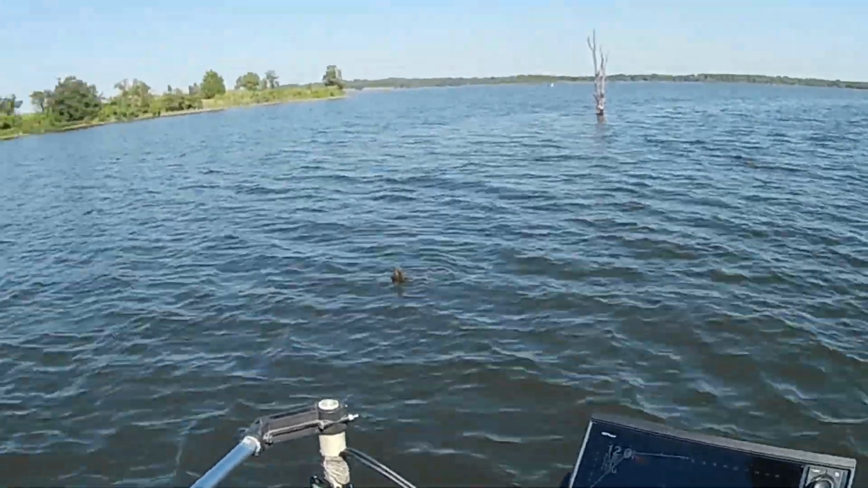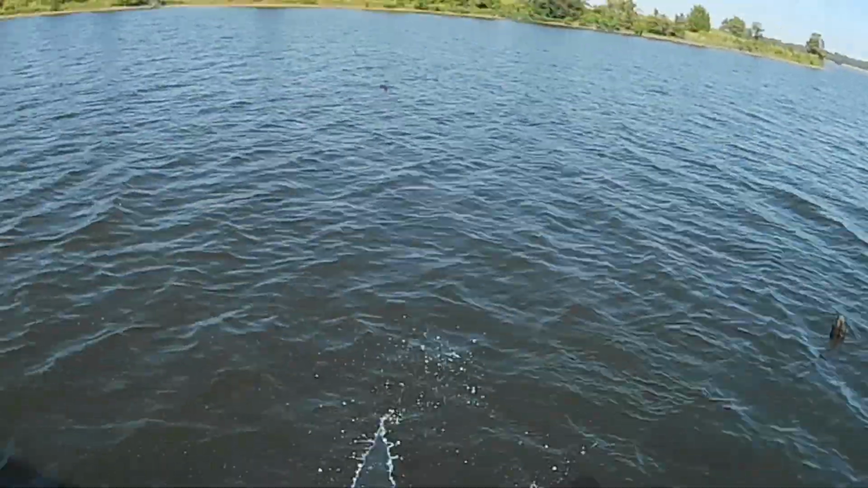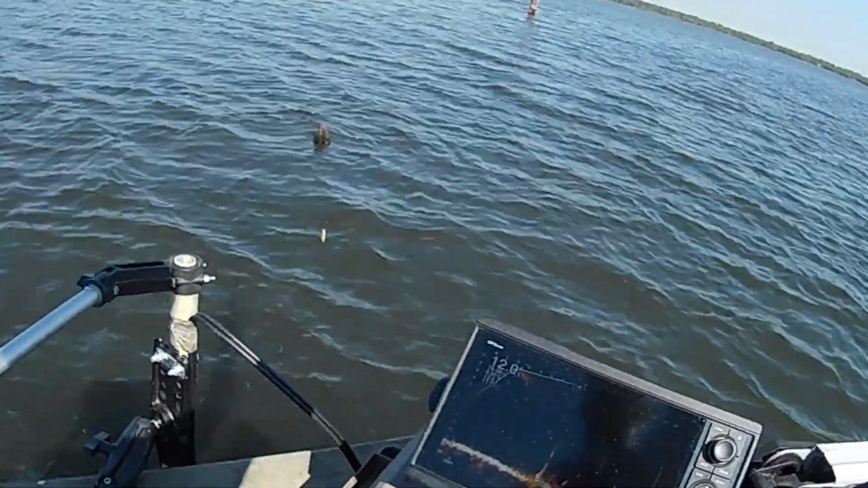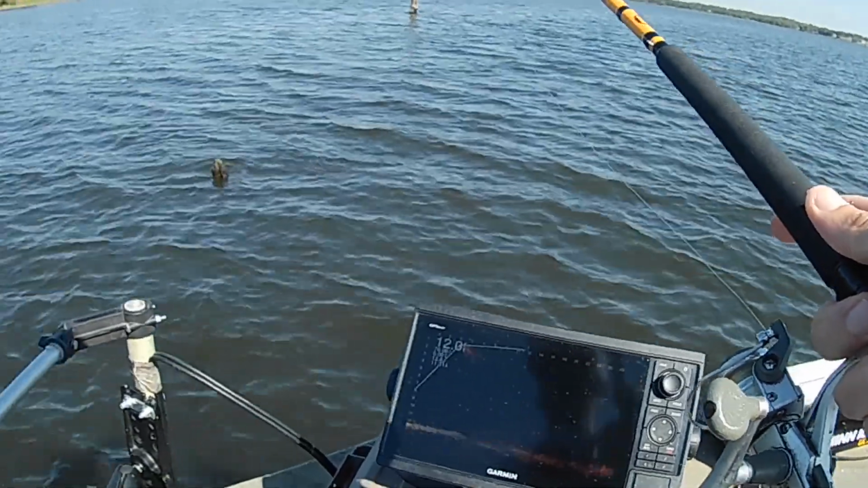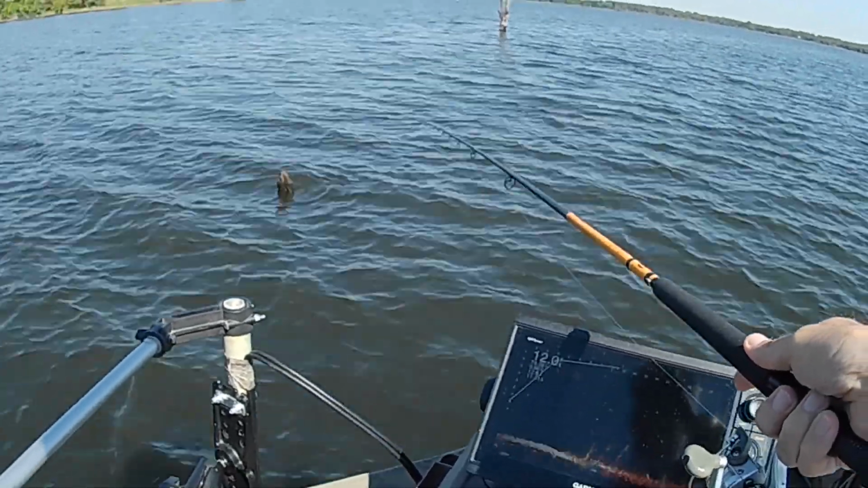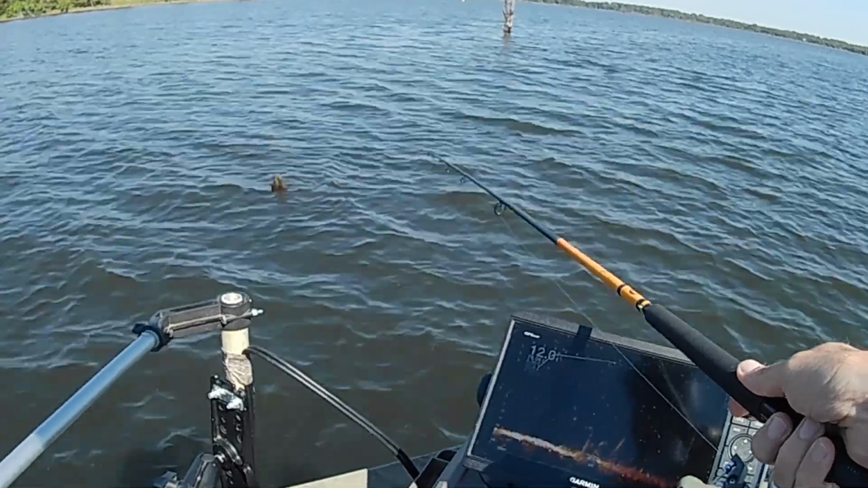Oh, there's one right there. Look at there. Yeah, oh, we got loose. Yeah, this would be a whole lot better if I can find a mess of fish like this than having to go and rotate those other spots with all those other boats.